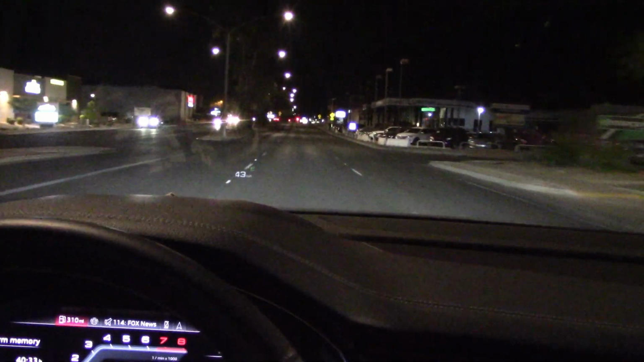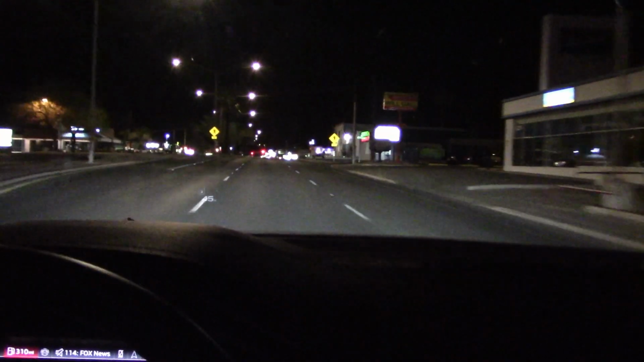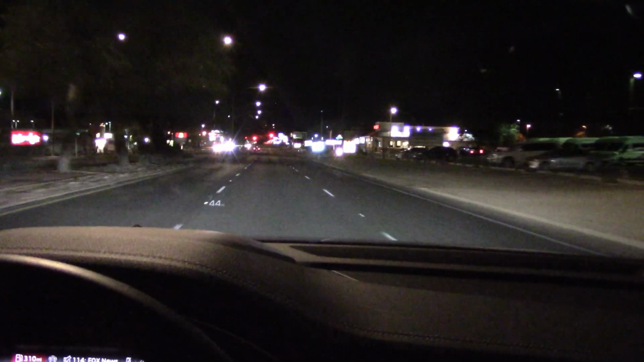More to come. Ordinarily, I'd be about done with this video, but I'm so impressed with the high beams, I think we should take this out to the mountains, take some tight corners, and see how the headlights work there. Plus, this is an $84,000 car. I want to give Audi their money's worth. Make this video a bit longer, so let's head out to the sticks.